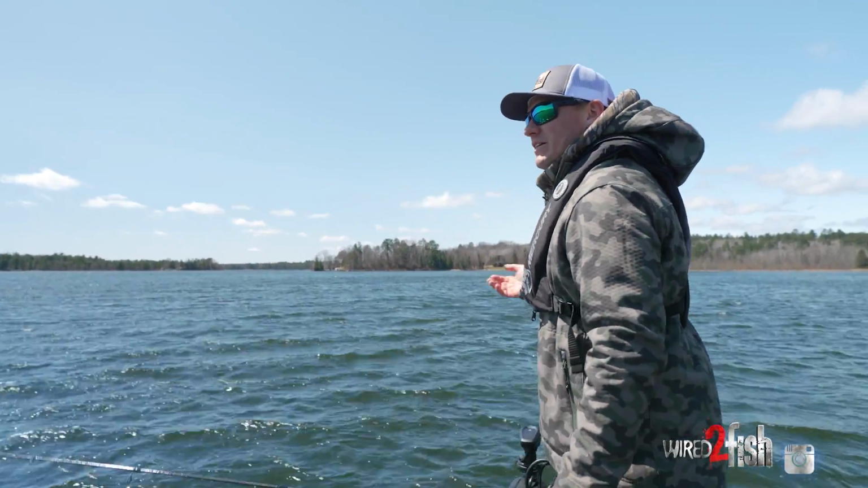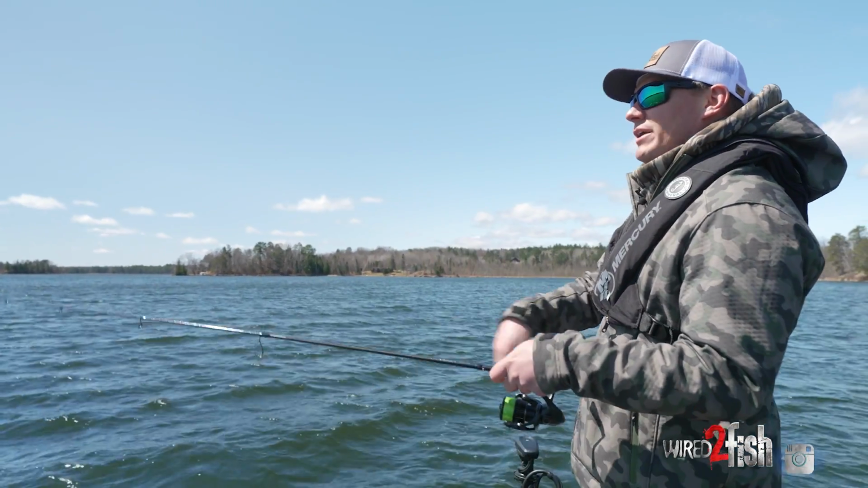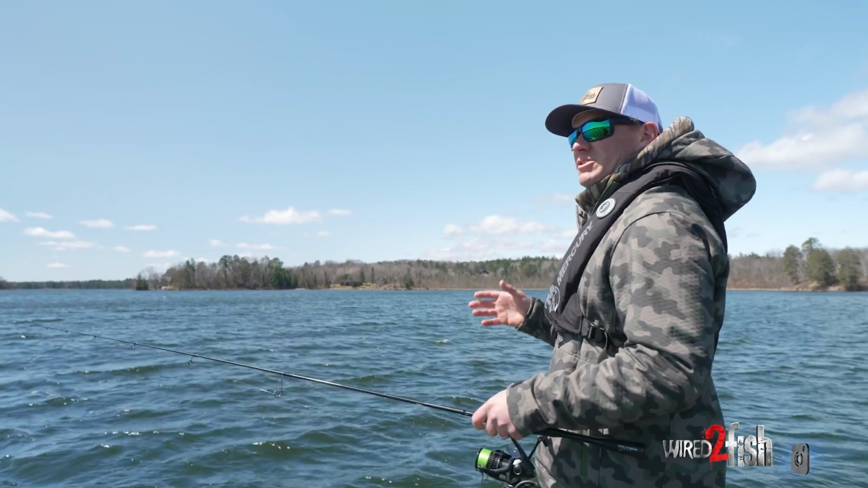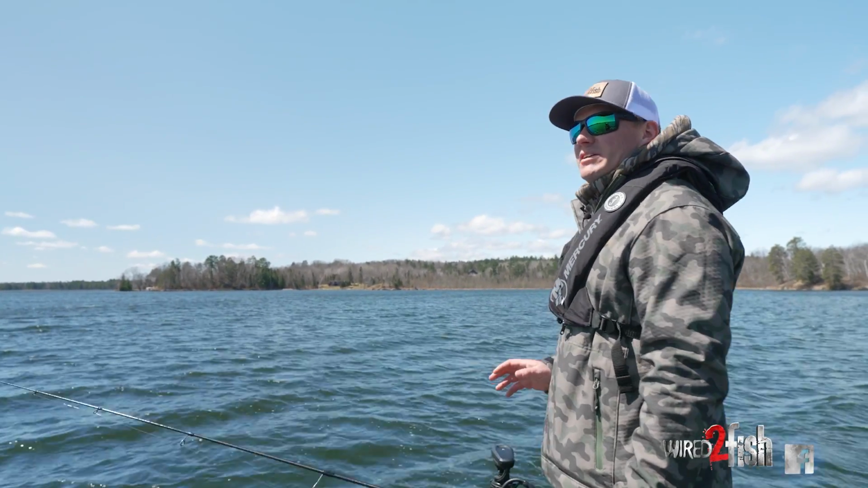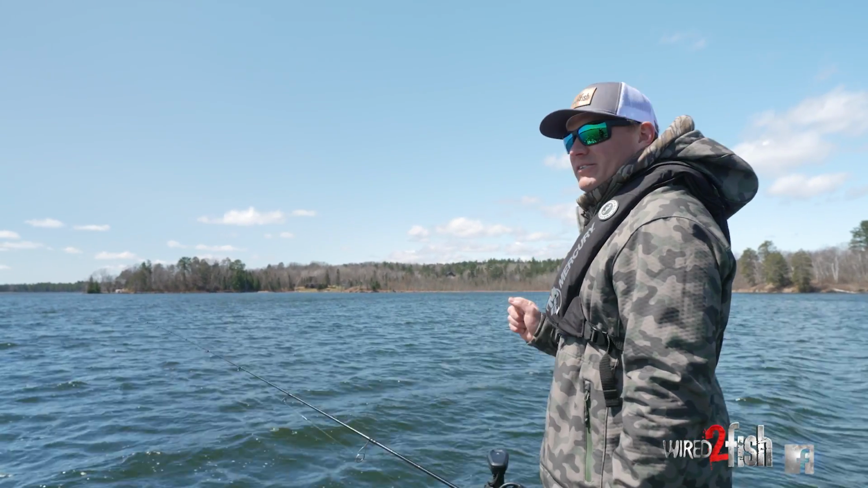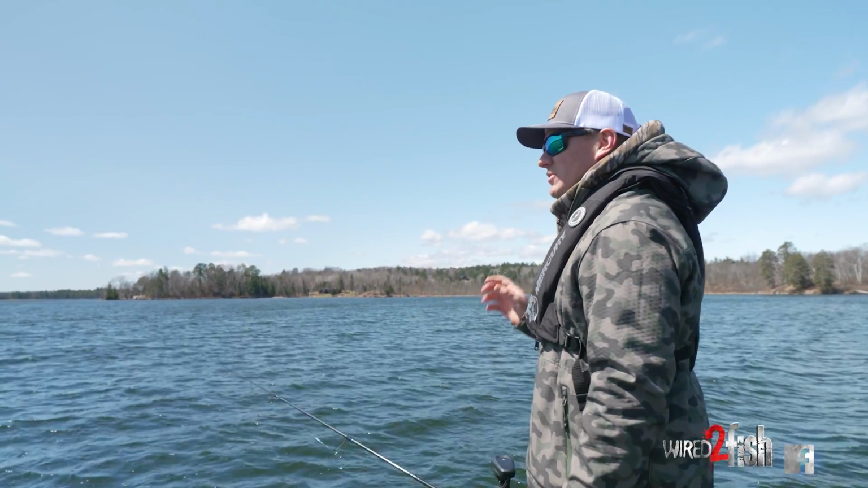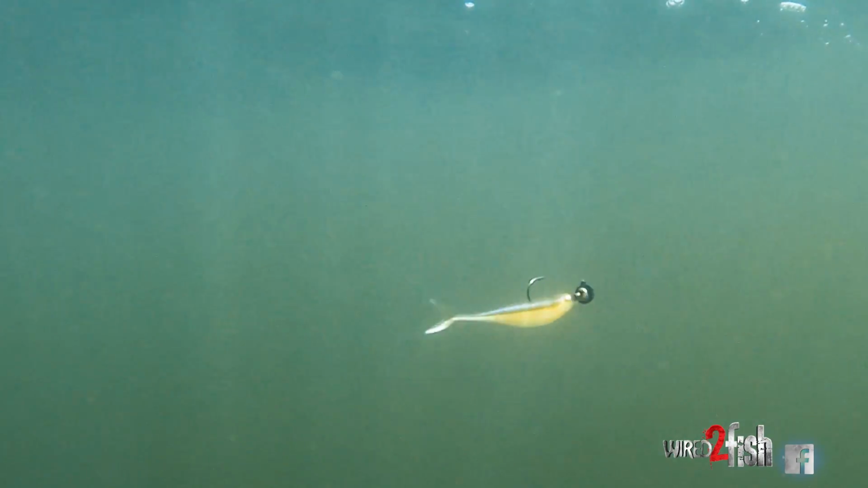It's really easy to let off the trolling motor and start drifting with the wind while you're reeling, and really speed up your cadence. These guys are chilly and they're hungry, but if you're a little too fast, they definitely won't catch up to it and eat it. So it's really important to watch the speed at which you reel that bait.